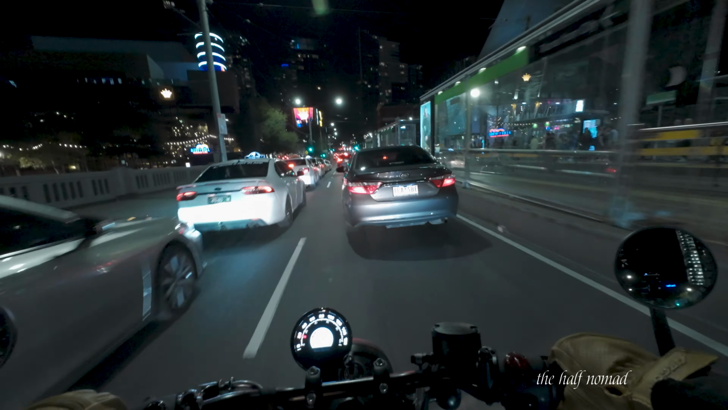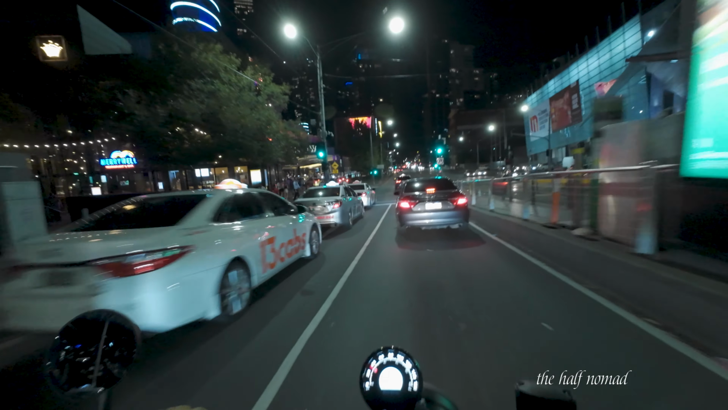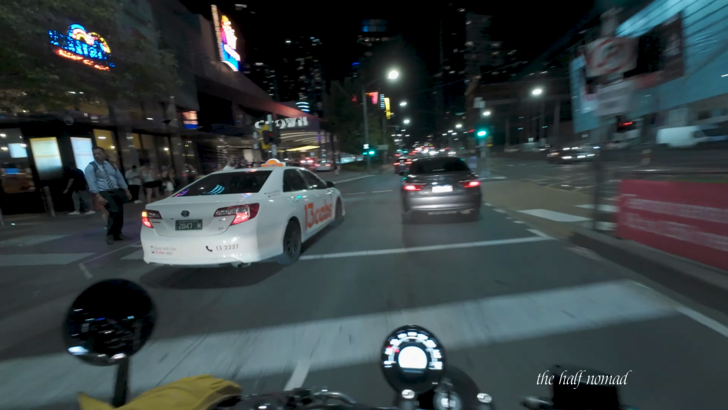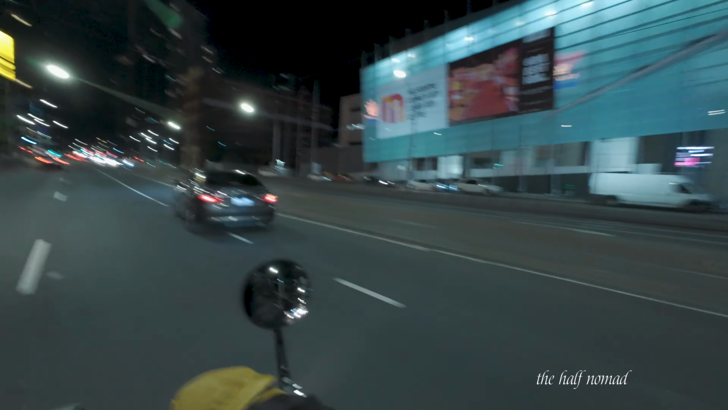This is the cabs waiting to get into the casino. That's what the traffic is. So that's the casino here, Crown Casino. Always busy. On the right is the Melbourne Convention and Exhibition Centre.